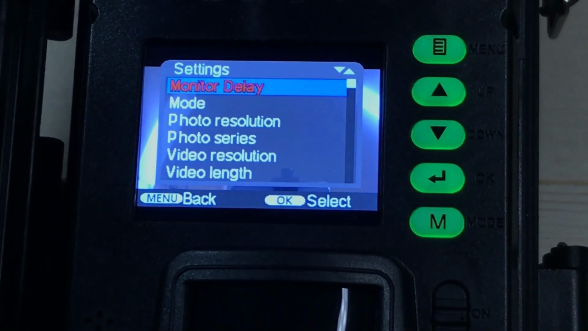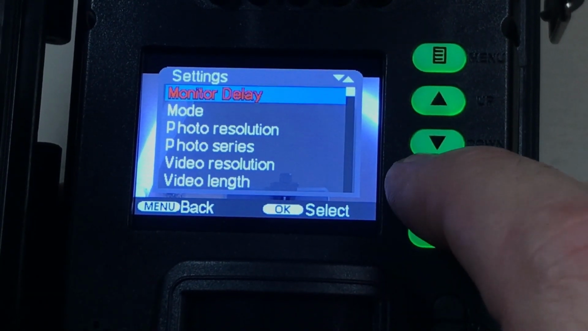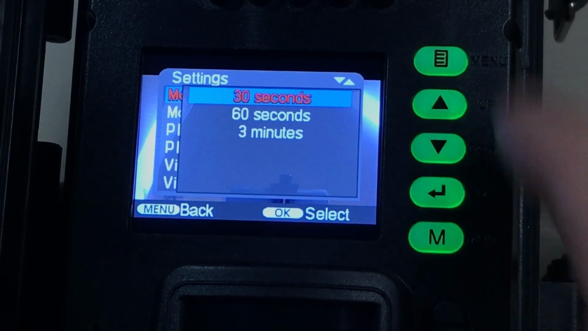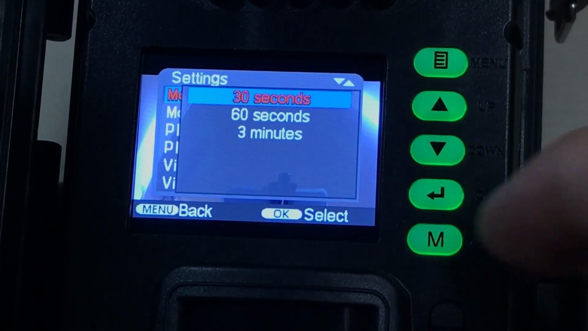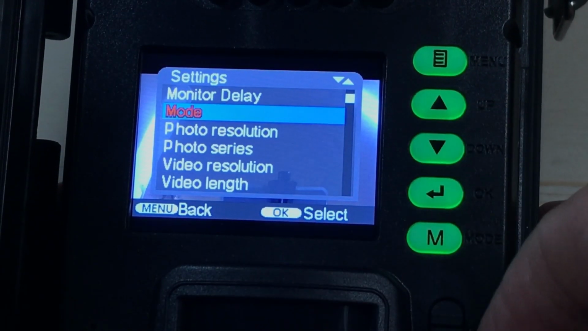So let me zoom in a little bit. And I'm going to just go through some of these things. Monitor delay basically means when I'm done using the camera, how long before it triggers itself. So when I'm done with these settings and I just leave it here, after 30 seconds, it would trigger itself. I could set it for 60 seconds or 3 minutes. You're just going to choose your value, hit enter, and then you're going to use the arrow key to go down to the next setting.